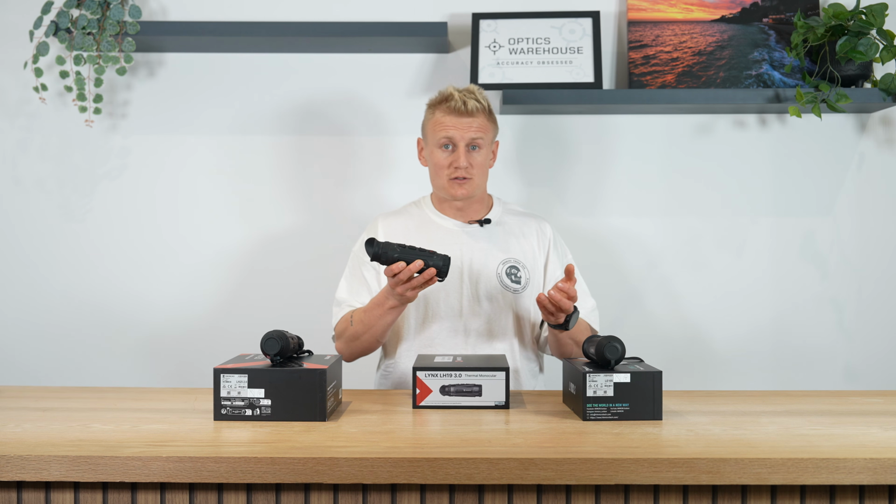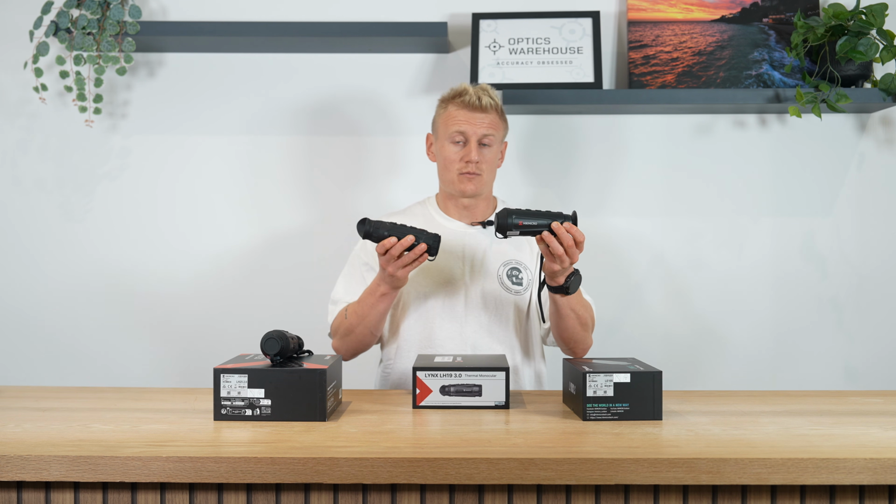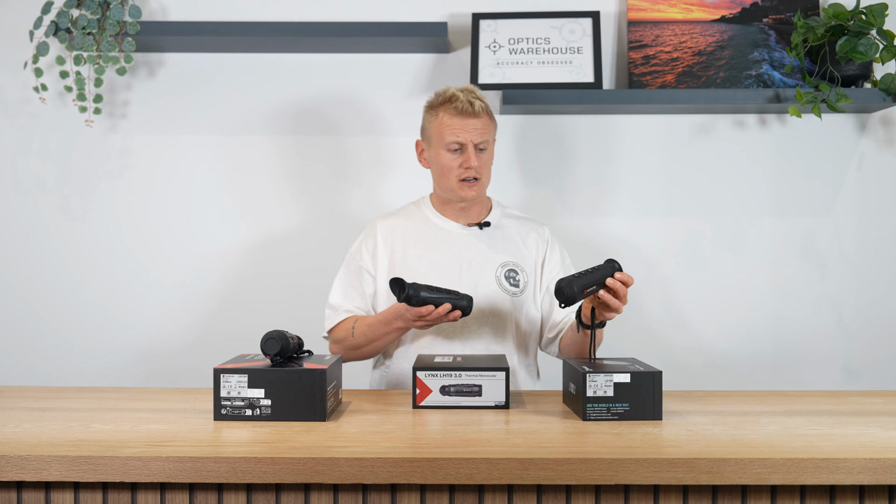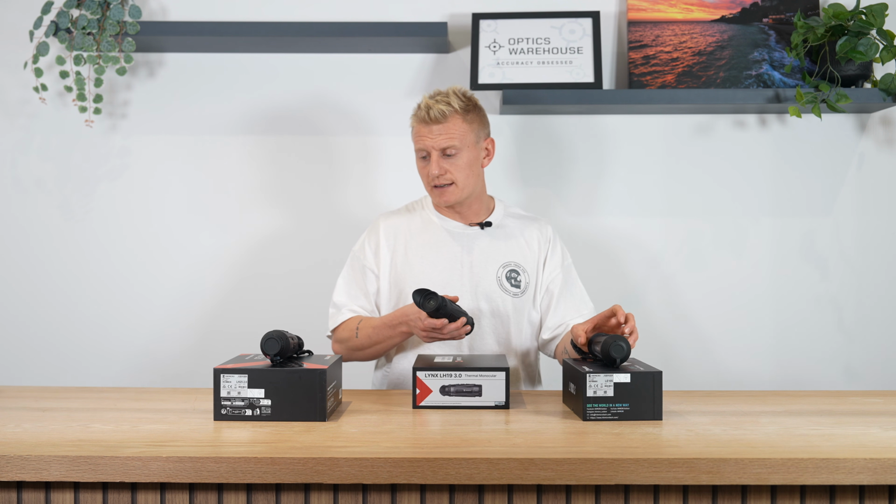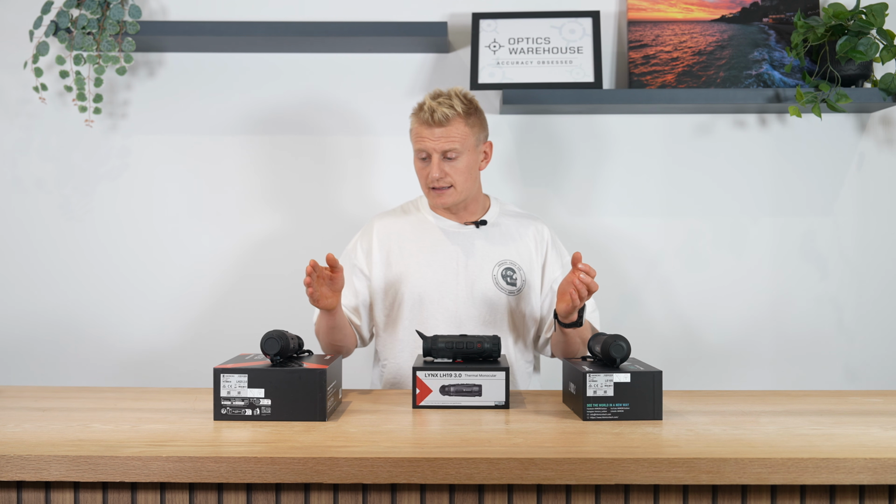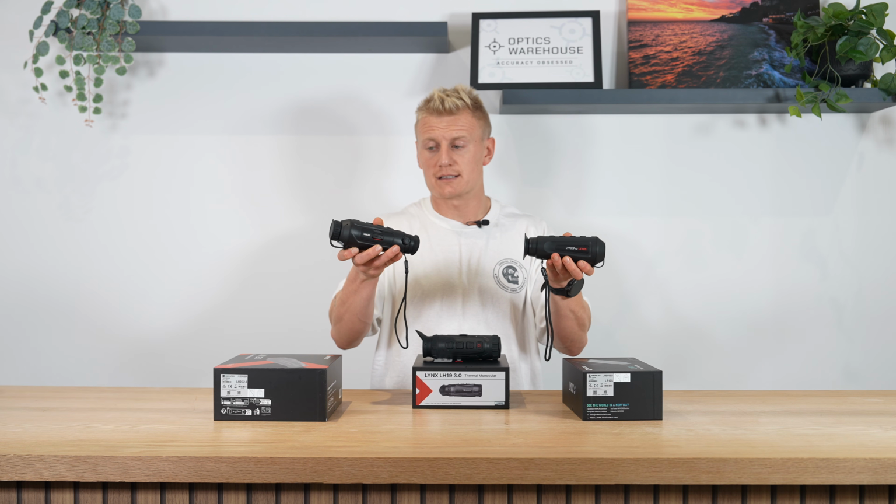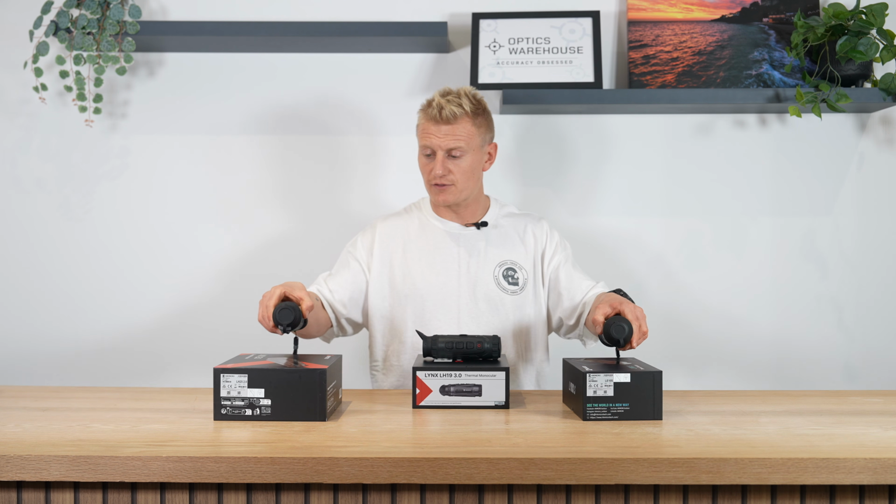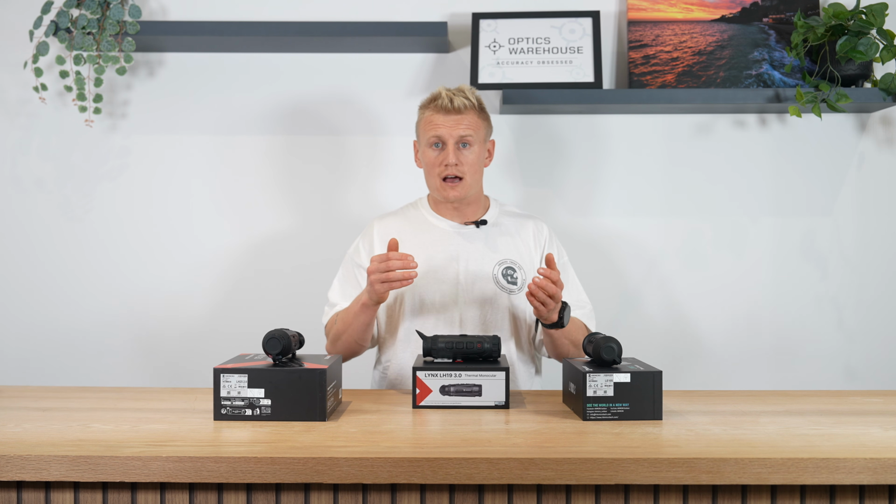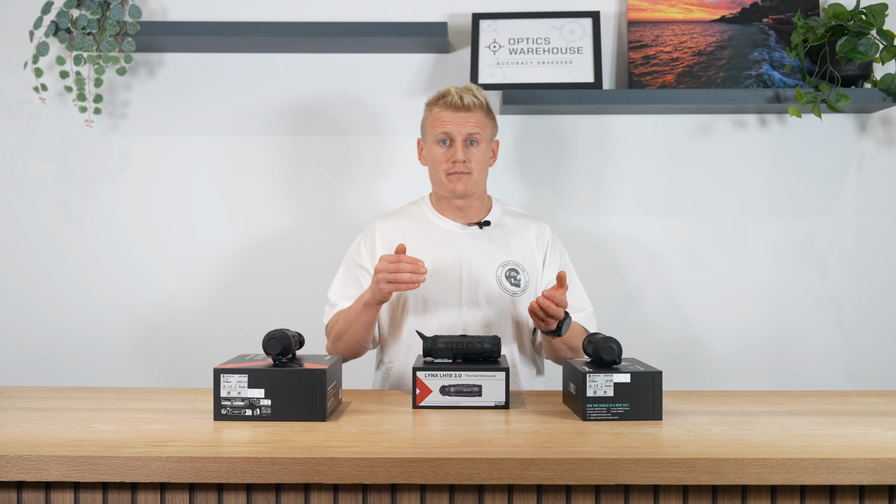Ergonomically, this unit has changed drastically from what we were seeing from the Gen 1 series when we originally started working with HIKMICRO. This is around 4 or 5 units old, and the 2.0 series came out around 18 months ago, and you can see between those two there was a big jump in ergonomics and just the look and feel. However, the 3 has taken a big further jump forward, and not only in ergonomics and feel, but actually in performance we're seeing a massive improvement.